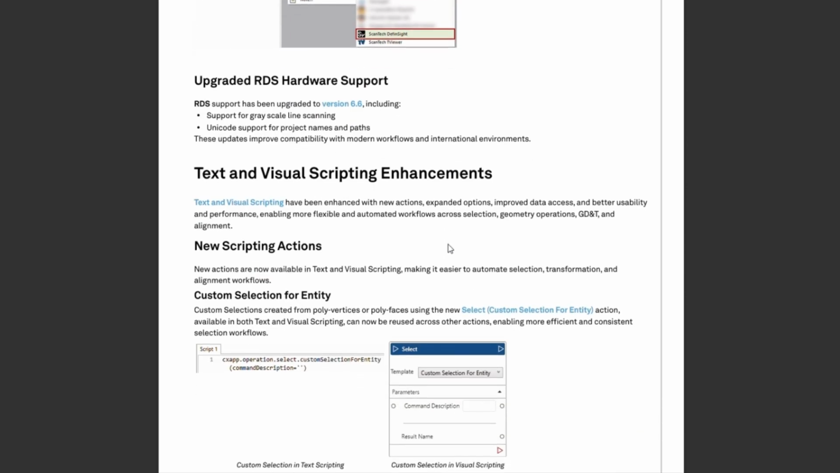More Hexagon updates as well. We have upgraded support for RDS, so we now support version 6.6, including support for grayscale line scanning and Unicode support as well.